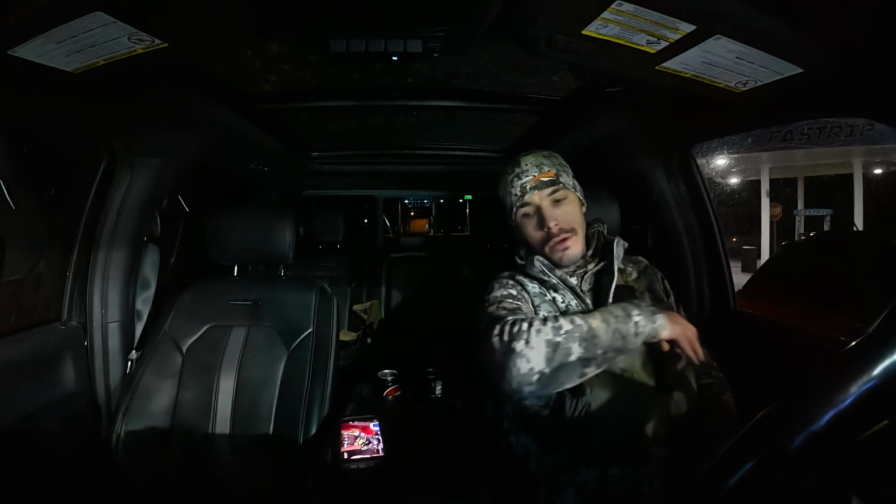Truck says it's 15, and there's a little bit of wind. It's cold. It's very cold.